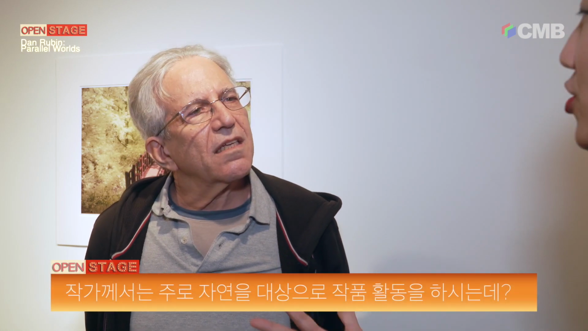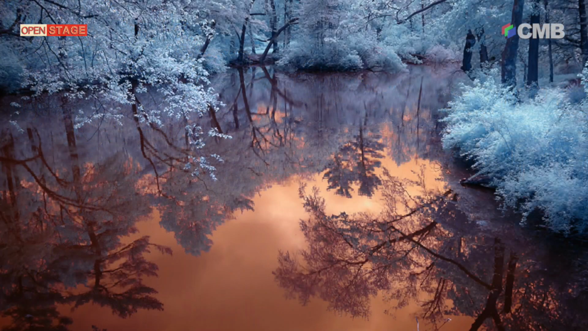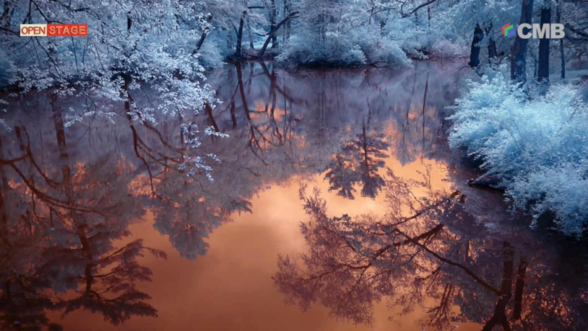So most of the photos you took are of nature. Is there a particular reason? Is it good for that lens specifically, or is there a reason why you chose nature as your theme? Natural subjects are the best subject for infrared because the infrared light